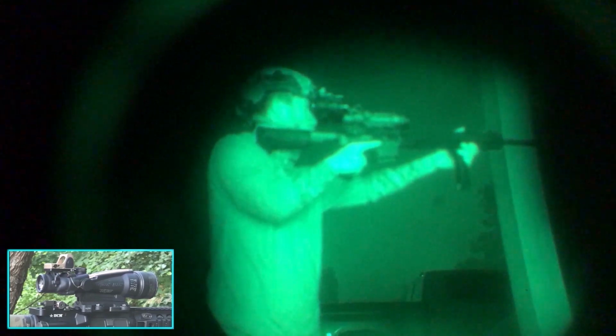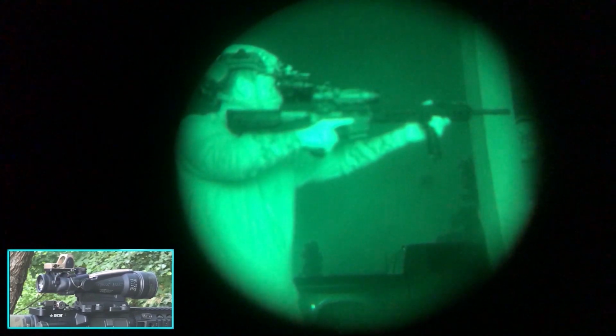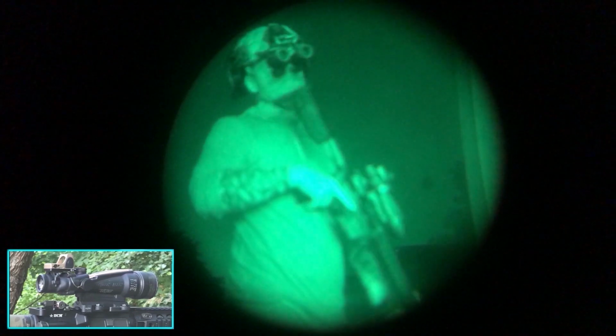ACOG with RMR mounted at 12 o'clock. Dot is showing up. So what about left and right? Does it seem like it stays in view since you have dual tubes instead of the single I had, where it would move out of view a little bit? So it's only in view through the right one. It's not like a centered up view or anything like that. It works. You still bump the back of the ACOG a little bit, which again, if you're somebody running articulating housings, something to keep in mind.